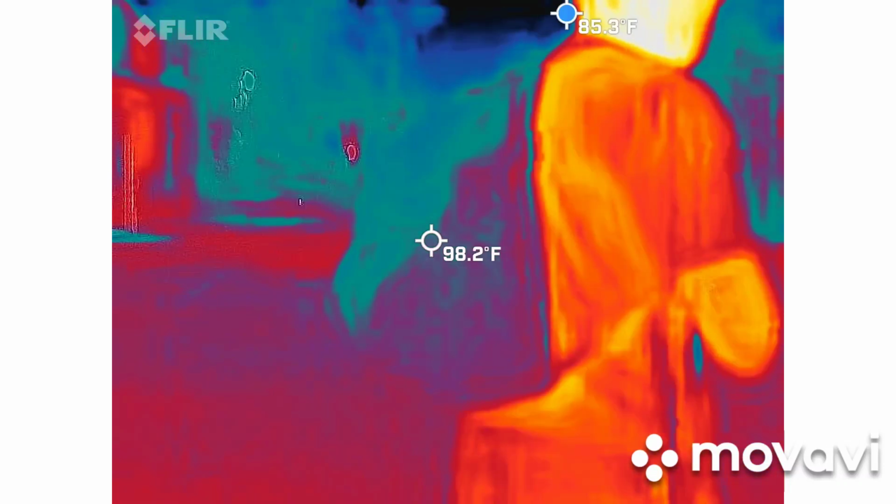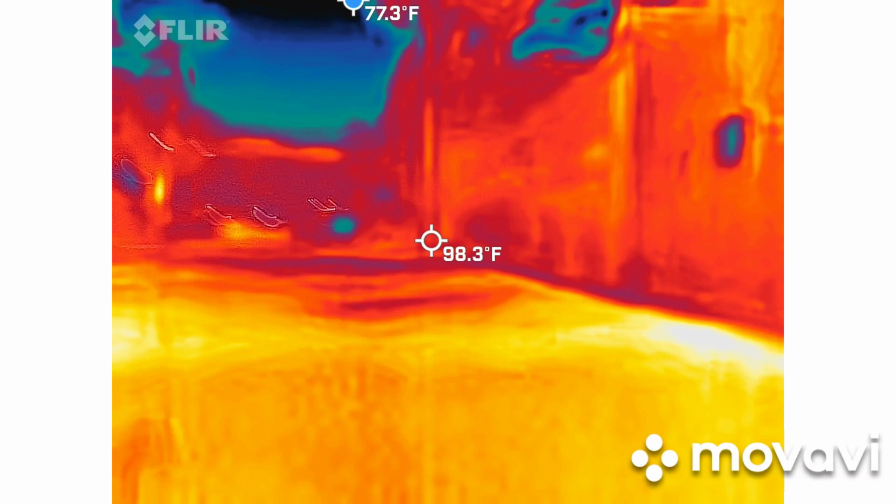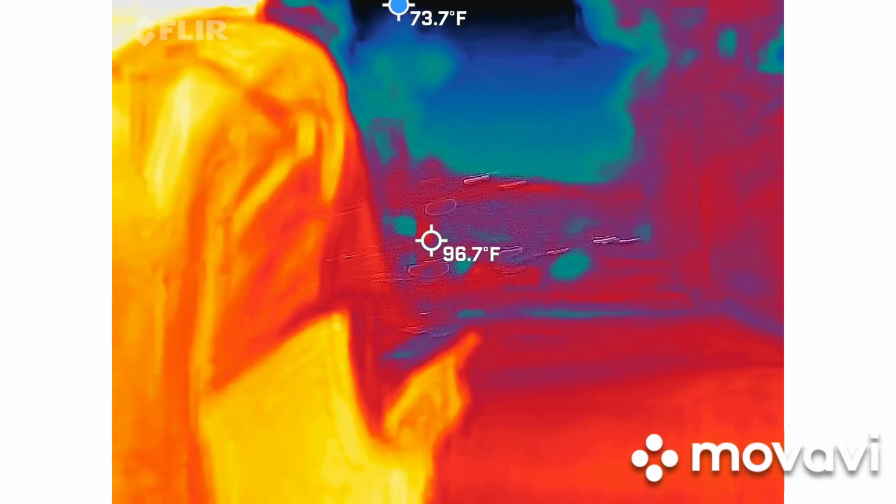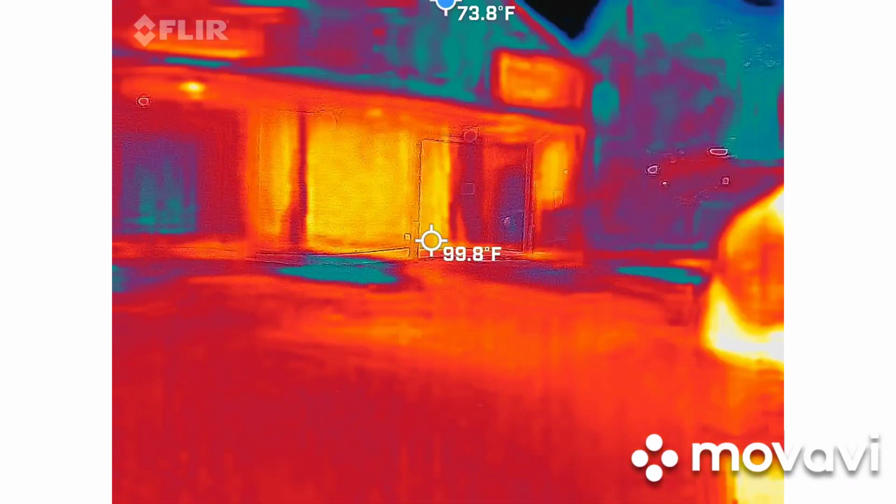So whose idea was this out of your party? We were talking about it. I think, did I bring it up on the ride up? You brought up the ghost tours. Yes. And then they did the research on the ride up. Yes. Okay. Fair enough.